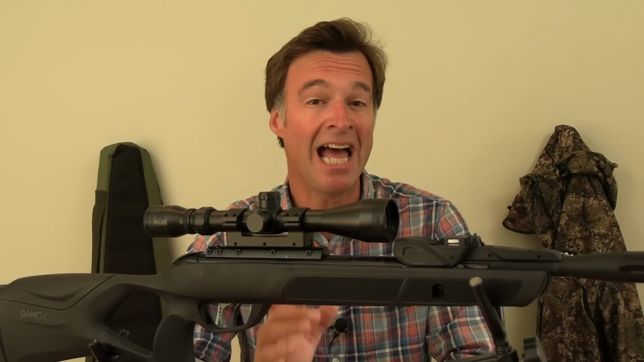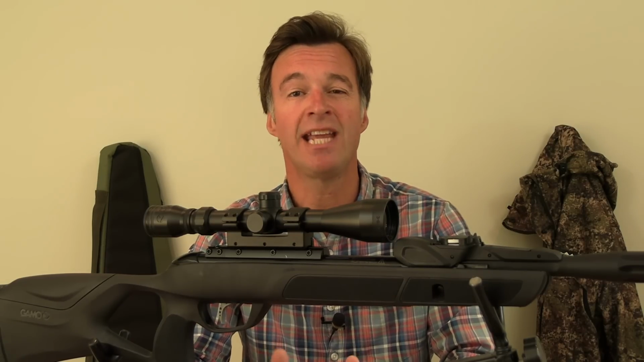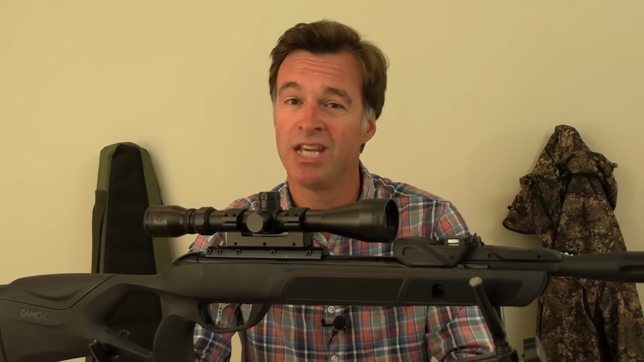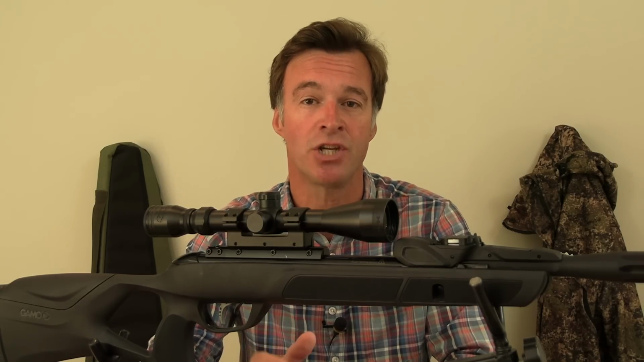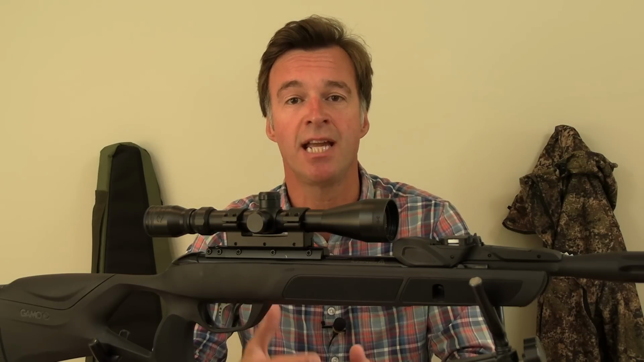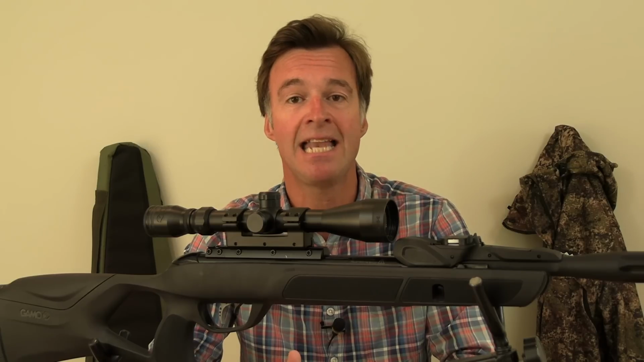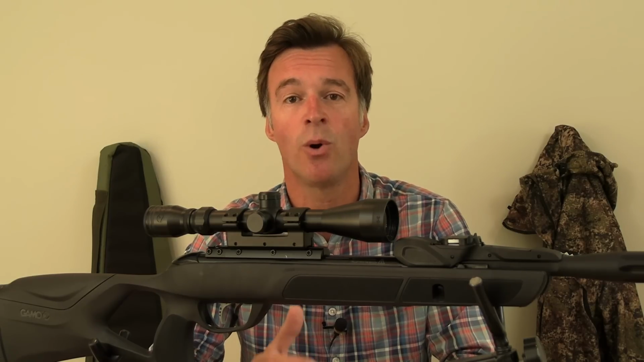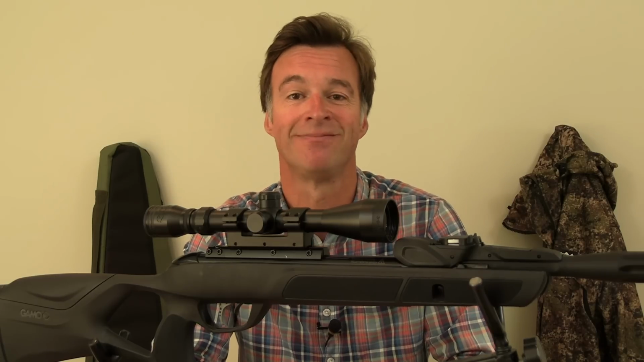Letter writing can work, and even if you write to 30 farmers and only get one positive response, you have still succeeded in securing a shooting permission. Now, your letter should include details of your shooting insurance, plus a bit of background about your experience and the pest control service that you are offering. And of course, it also needs to include your contact details.